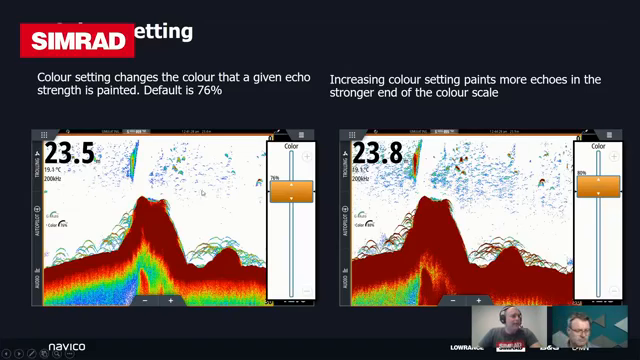What color allows us to do is to just richen up the targets, or make them a more contrasting color, so to speak. So by default, we normally run at about 76% of color. And so that's this image on the left-hand side. On the right here, you can see as we've increased the color value, the targets get a deeper shade of red, and they start to stand out a little bit more. And so the larger targets will show up as these large red areas on screen.